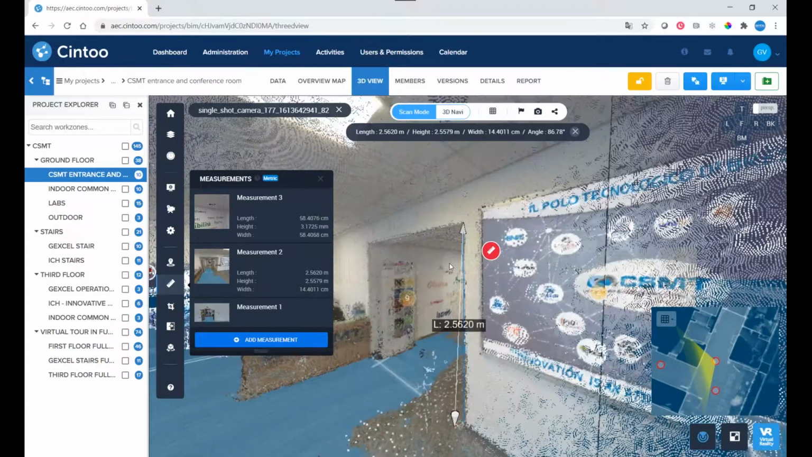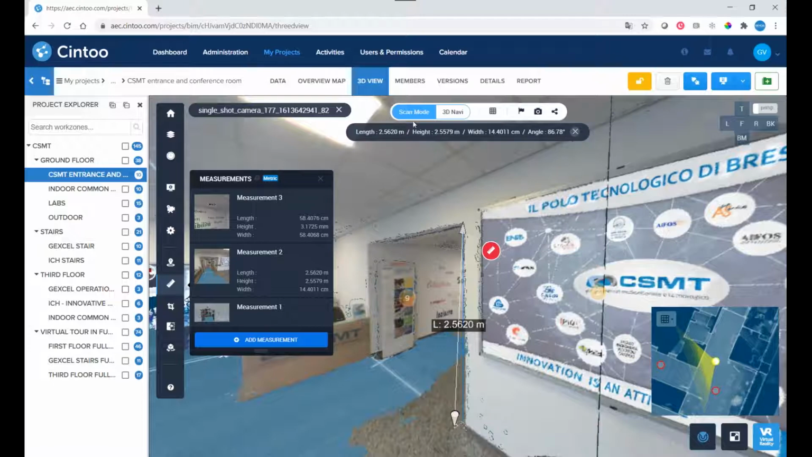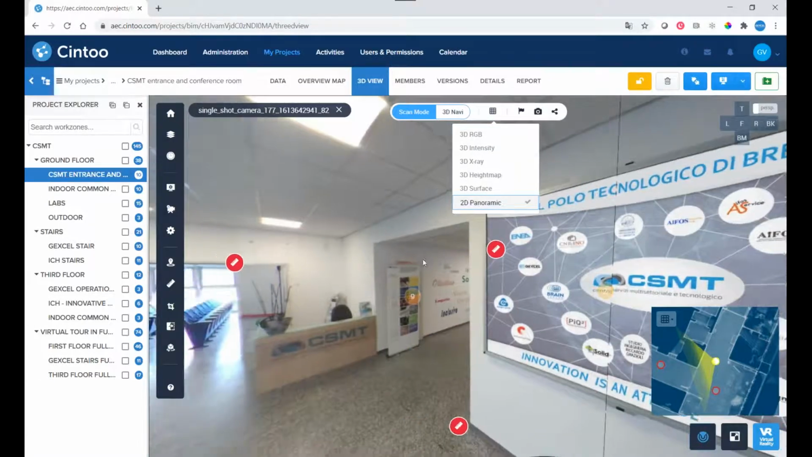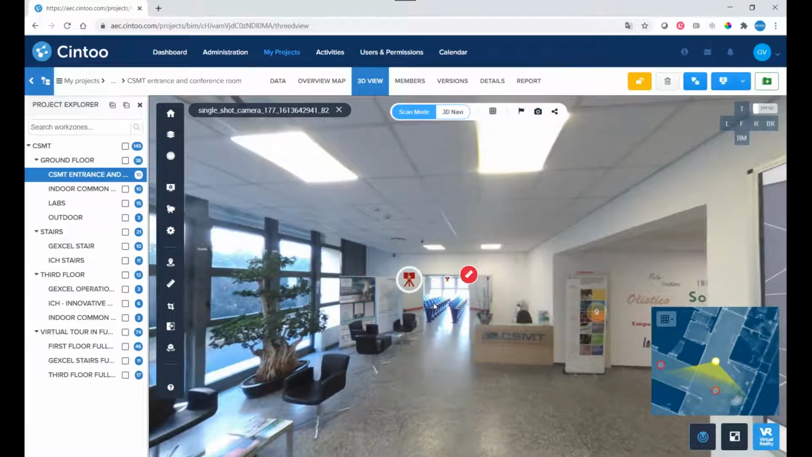Of course, I can also close my model. I can jump back to the fully panoramic visualization. So as you have seen, investigating the model is pretty easy and pretty fast. So this is the reason why also a non-technical person can investigate and take measurement on the model.